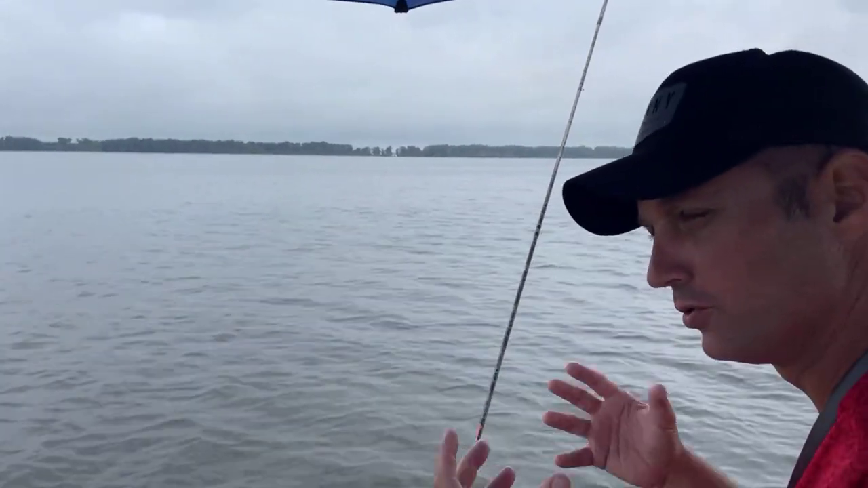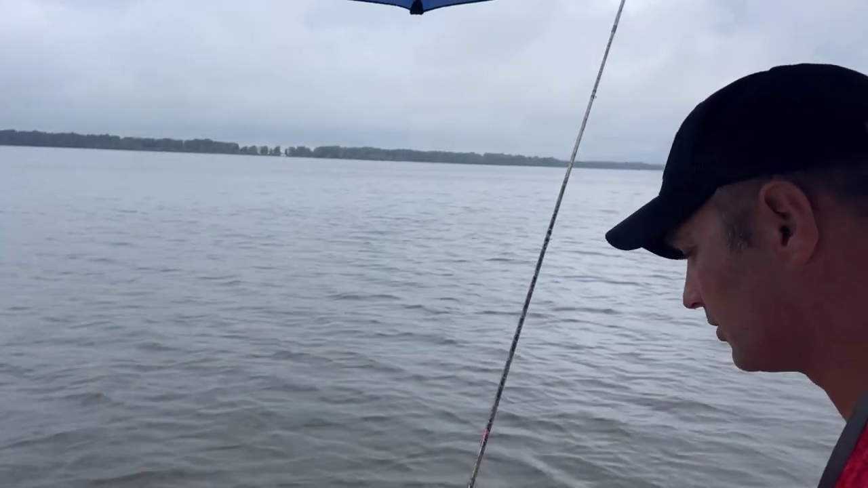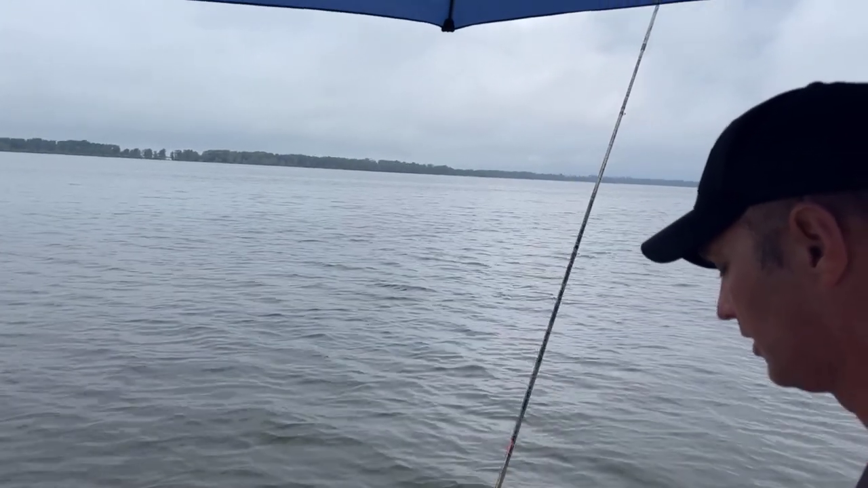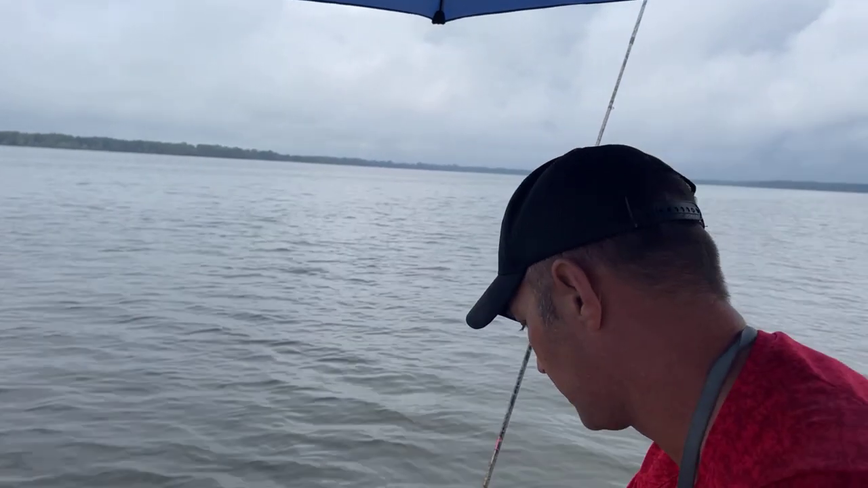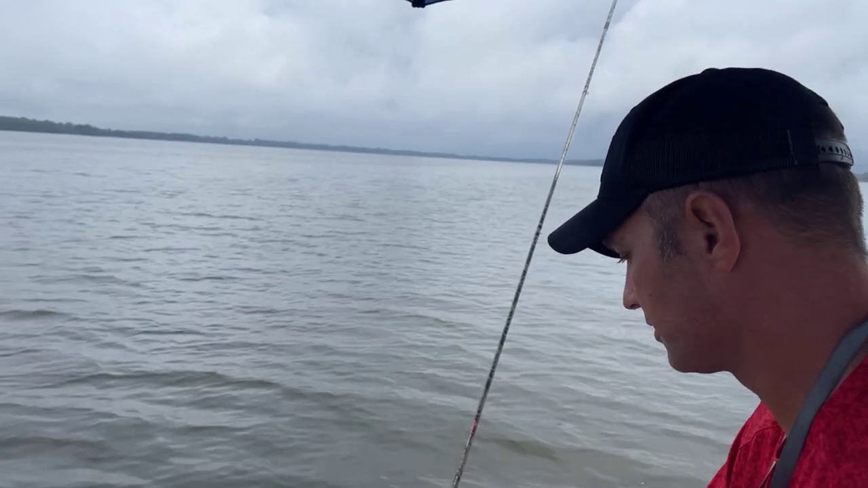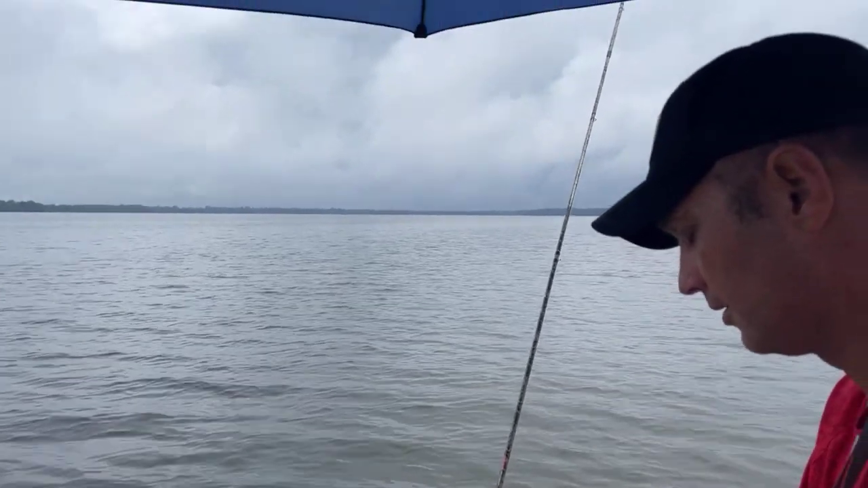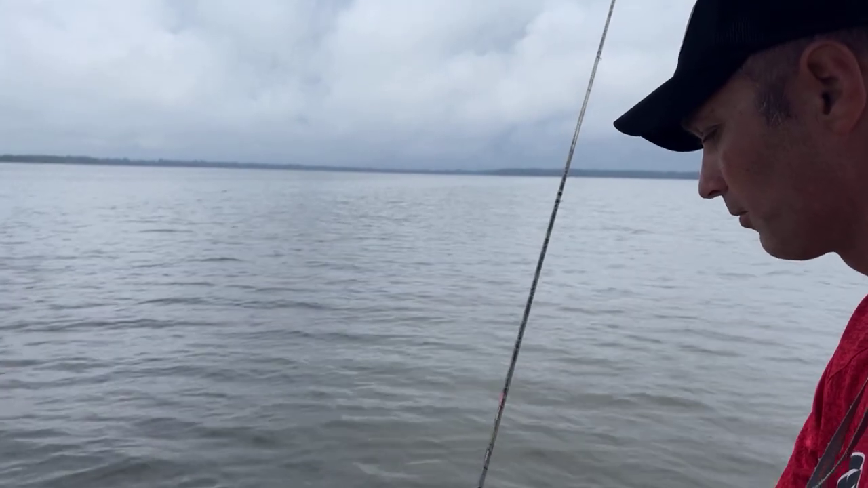Now, I got to tell you, Reelfoot has quickly become one of my favorite spots to fish. And it's because of the sheer numbers of fish here. There's a lot more fish here than there are in most of those Mississippi lakes. So your odds to catch fish and put them in a boat are a lot more where there are more fish at.